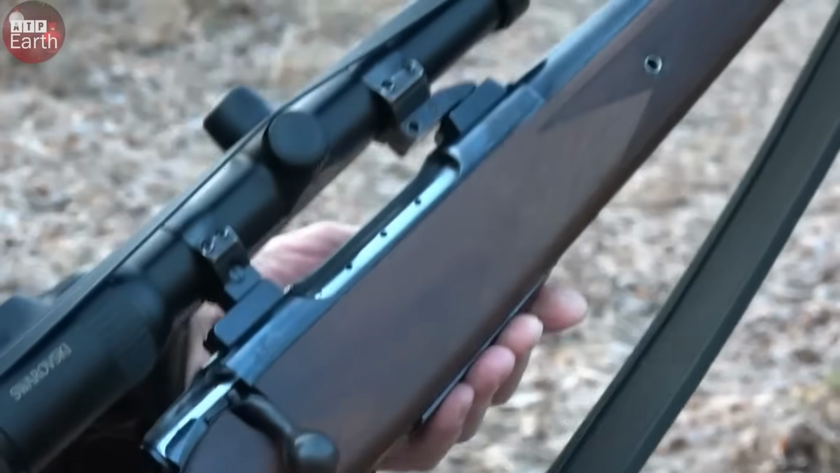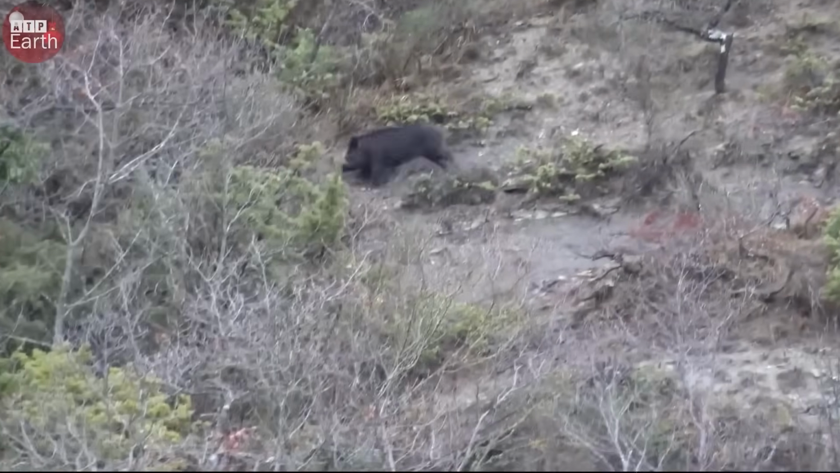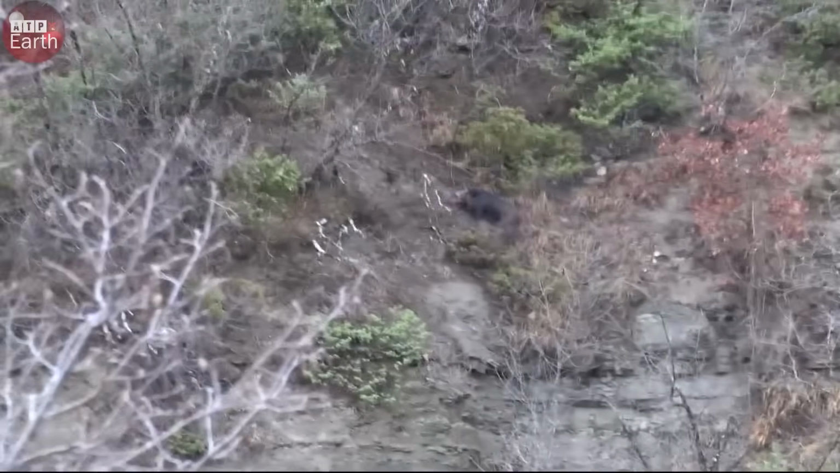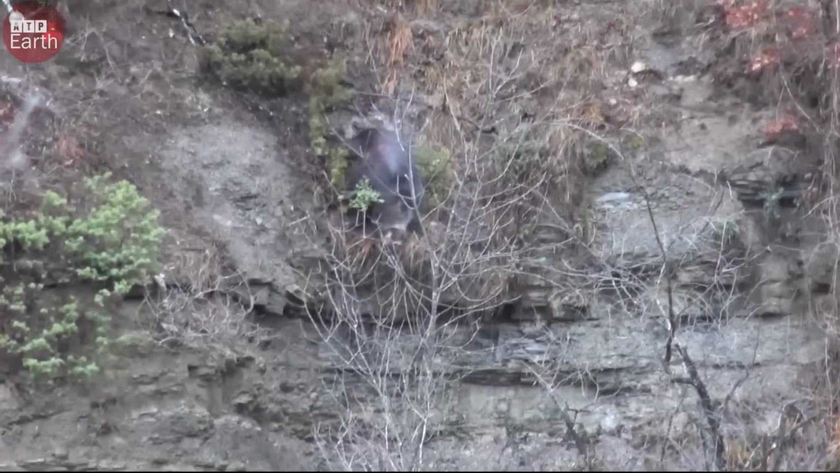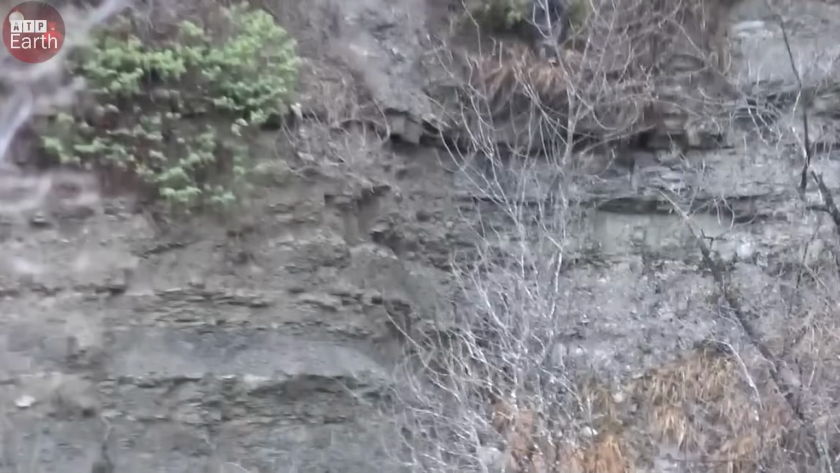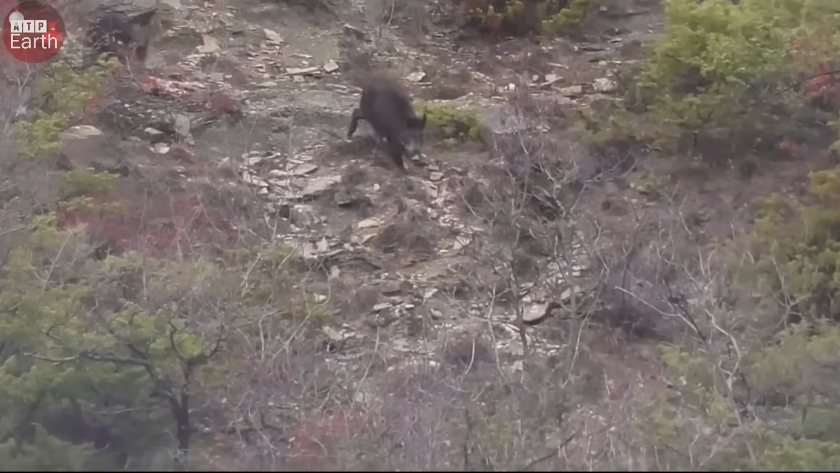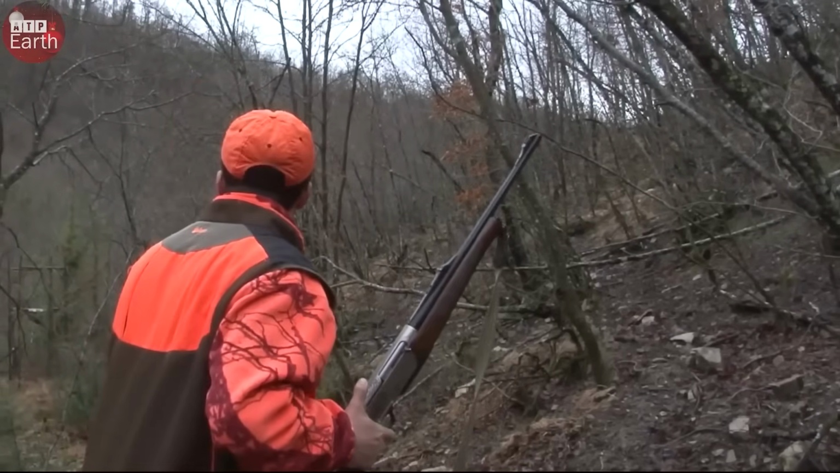After that encounter, the hunter's blood in me boiled even more. And just then, another unlucky boar walked right into my sights. I fired immediately, no hesitation. But in the end, it still went down. The boar was hit and tumbled down the slope. From afar, shadows of wild boars started creeping forward. I tightened my grip on the rifle, ready to shoot.